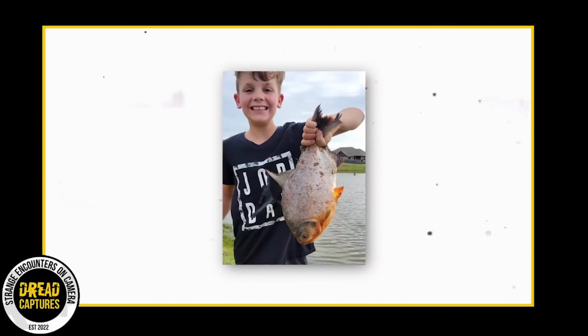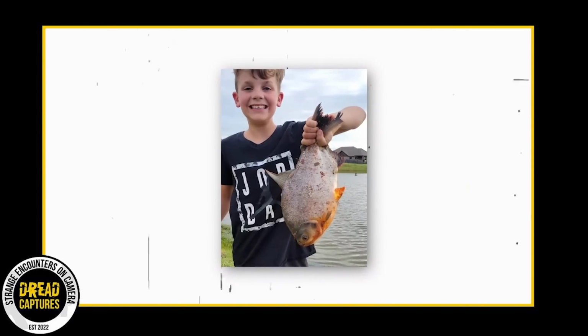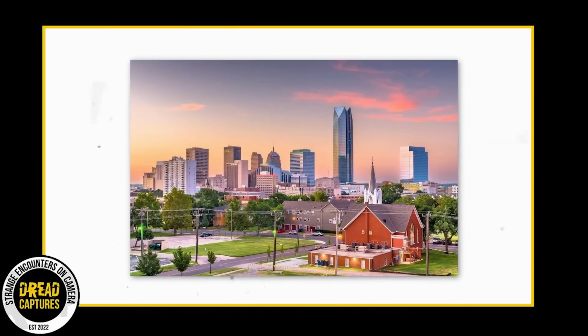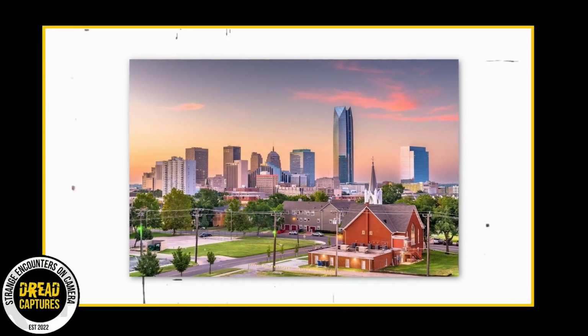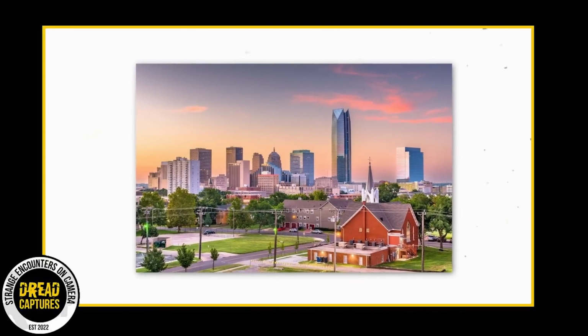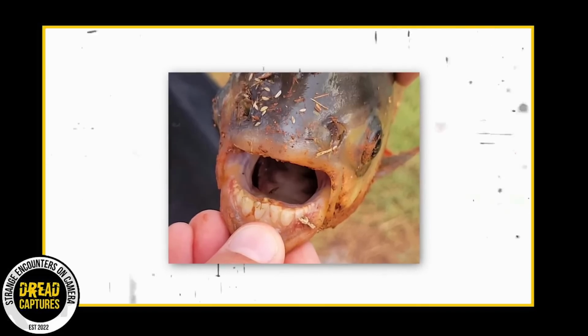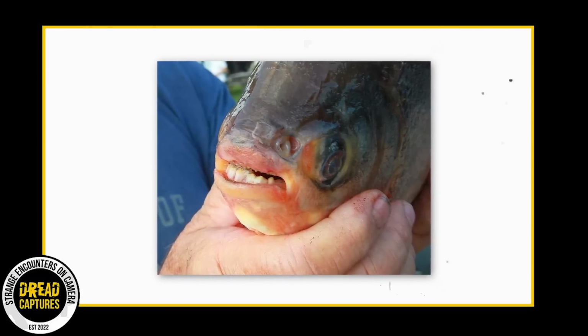In a surprising catch, an 11-year-old boy, Charlie, reeled in a pacu, a piranha relative, from a local pond in a suburban area north of Oklahoma City. Charlie's mother, Jana Clinton, narrated the peculiar incident to National Public Radio, expressing their surprise at finding such a fish with human-like teeth in a neighborhood pond, usually populated with bass or catfish.